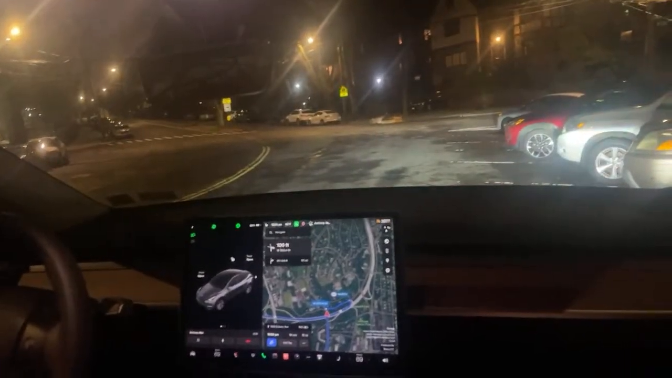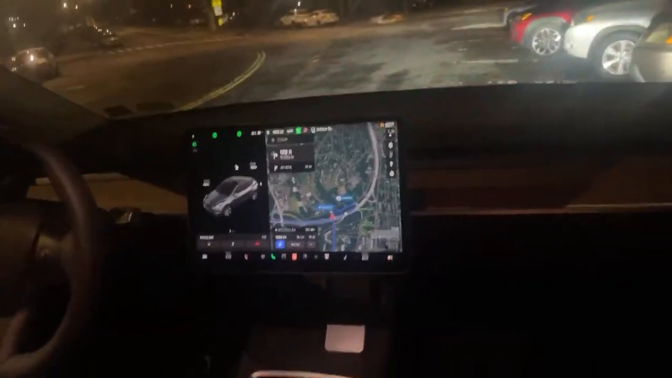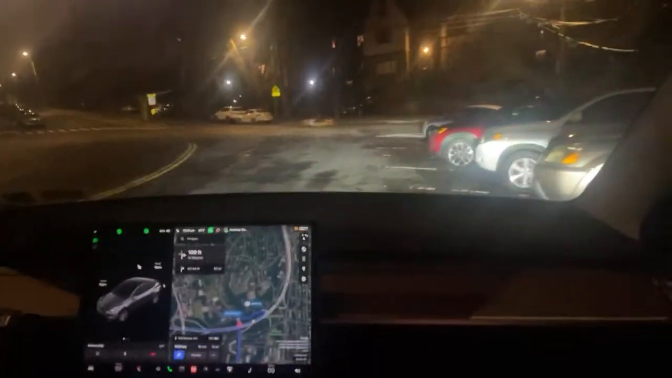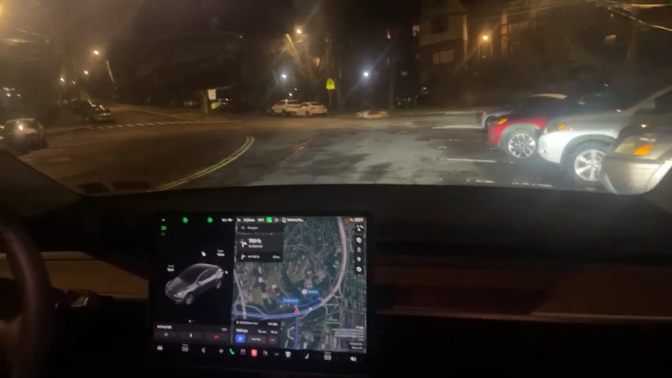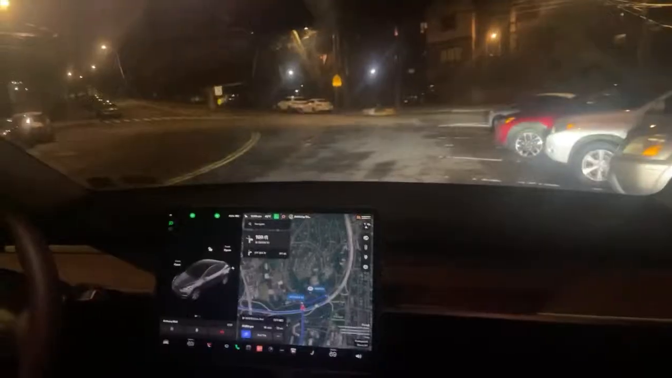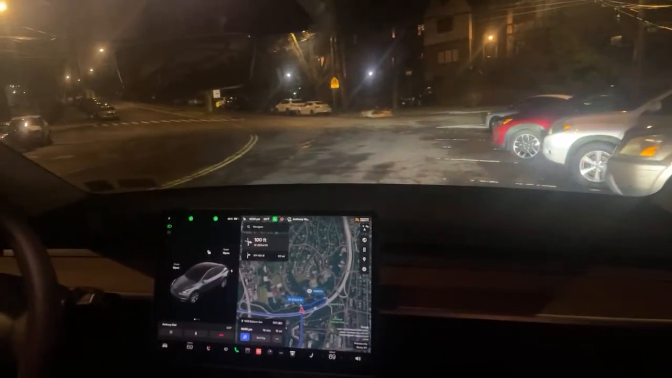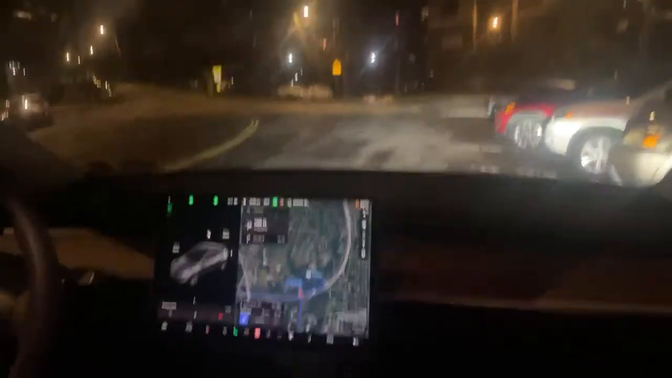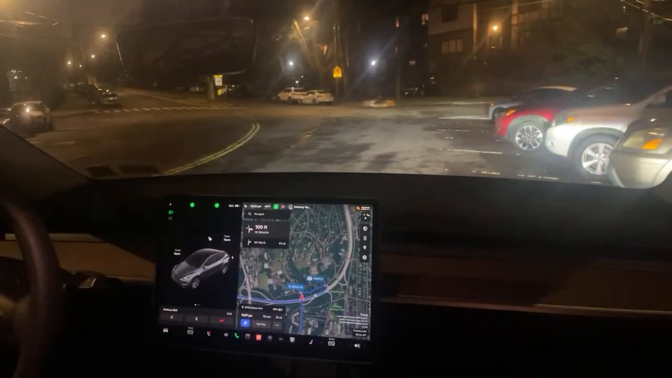Pretty good. Let's see. Trying to position the camera right. Gonna go on a full self drive at nighttime. Trying to get the screen in and the steering wheel a little bit. All right, and I hope you guys can see that.